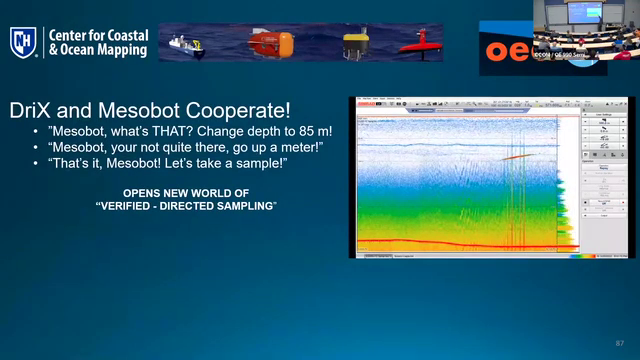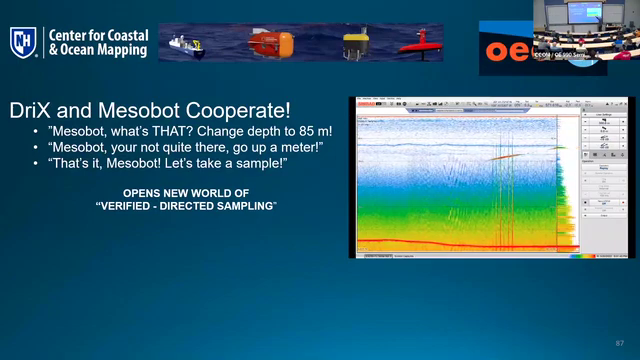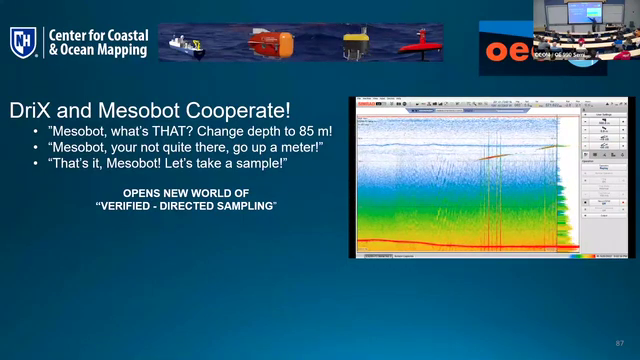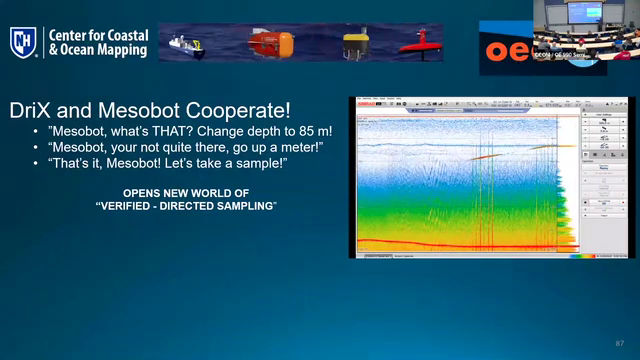So that red line there is the Mesobot coming in and out of the DRIX's multi-beam. And we could check and see, is the Mesobot in that sort of line of plankton there? Is it going to make a sample where it wants to, or do we need to tweak it? In this case, we needed to tweak it. But that was a really neat thing to be able to do, to verify exactly where the Mesobot was and make sure that it's in the targets that the scientists are interested to sample.